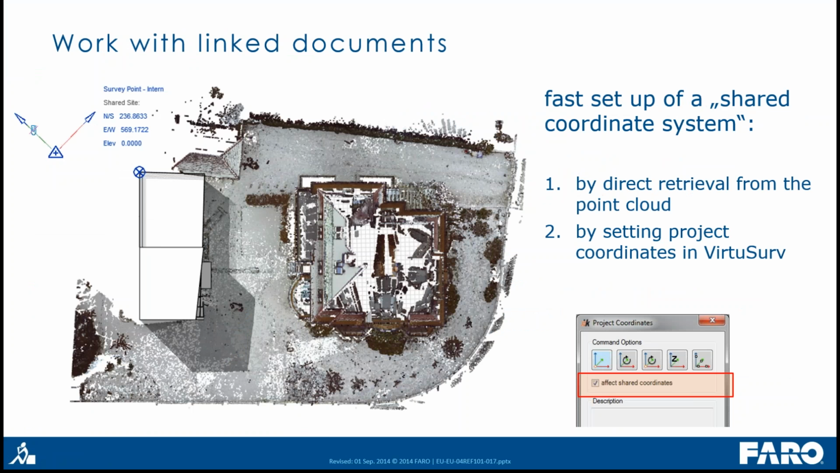One other thing is, if you are working with point clouds or linked objects, you have to take care about your coordinate systems. Usually in Revit you have the project base point, which is in the middle of your project, and then you have the survey point. If you insert a point cloud, you have to take care about these coordinate systems.